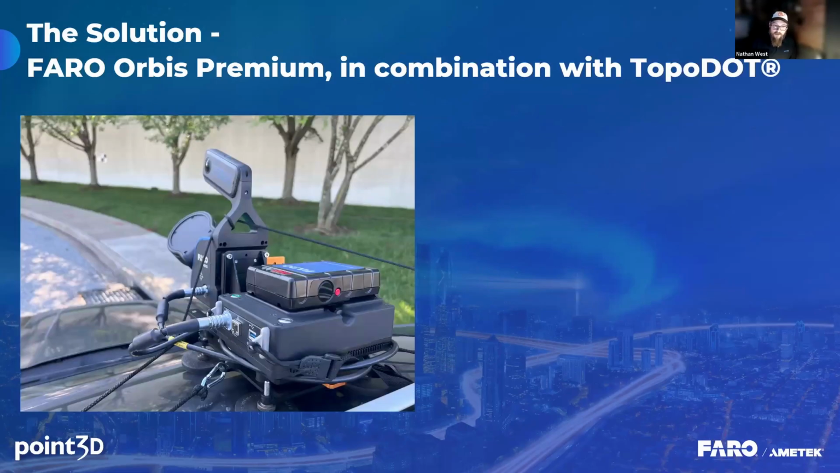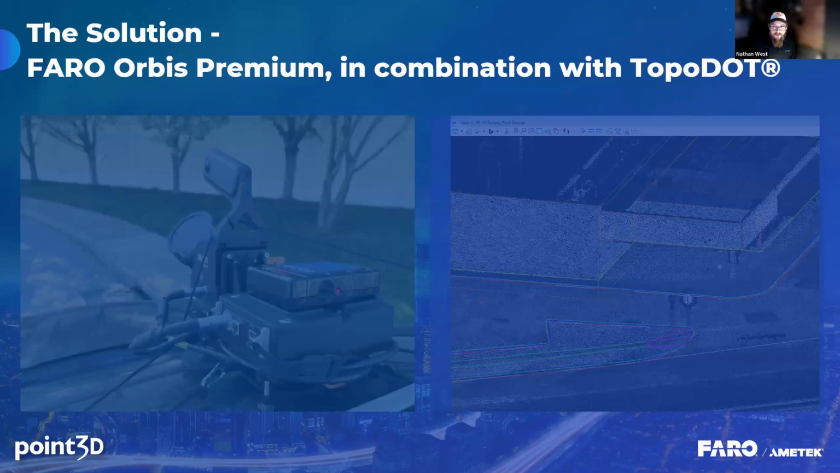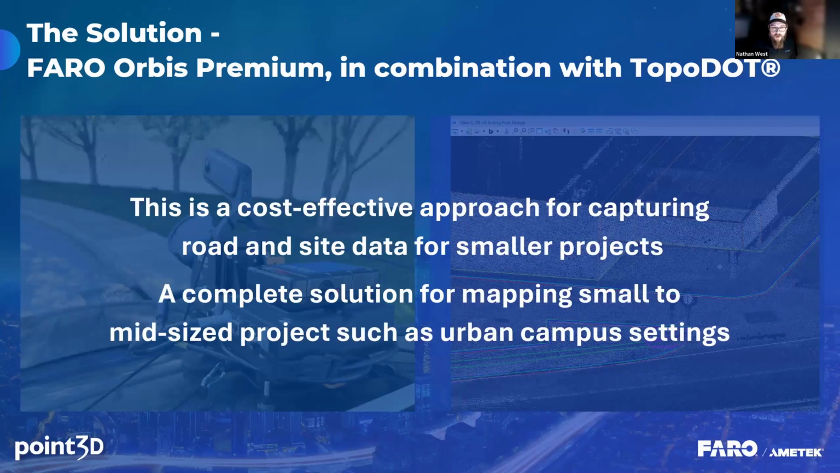So our solution is the FARO Orbis Premium in combination with TopoDOT. With these two, you have a very cost-effective, very easy to use solution. You don't need a lot of training, and it's very flexible. You can get into tight spaces, so it's perfect for mid-sized projects like urban campus settings.